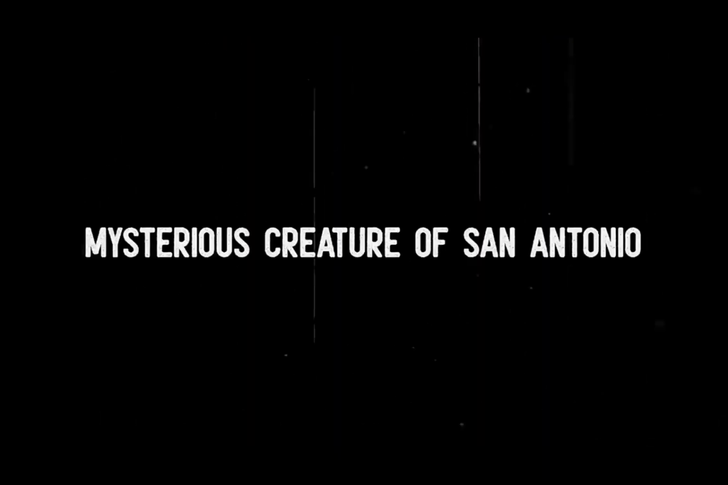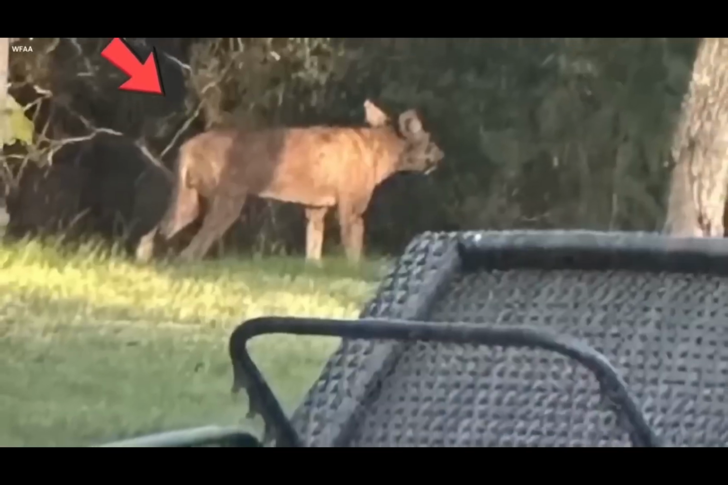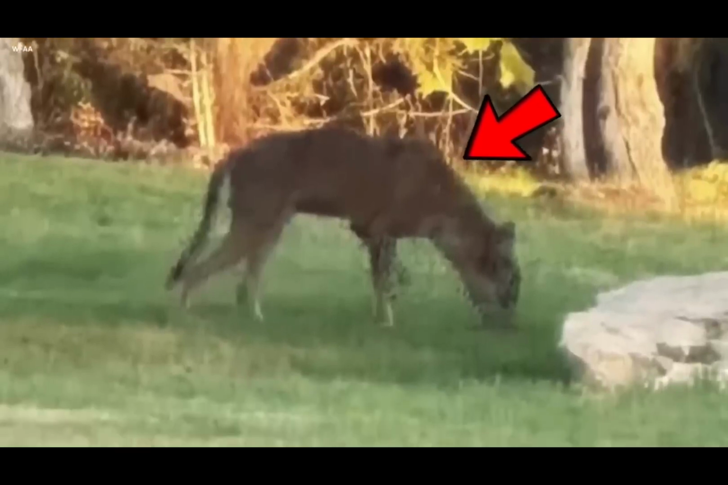Mysterious creature of San Antonio. In the northern part of San Antonio, something mysterious happened. It was like a hidden puzzle that confused the people living there. It all started with a strange picture that made everyone wonder.